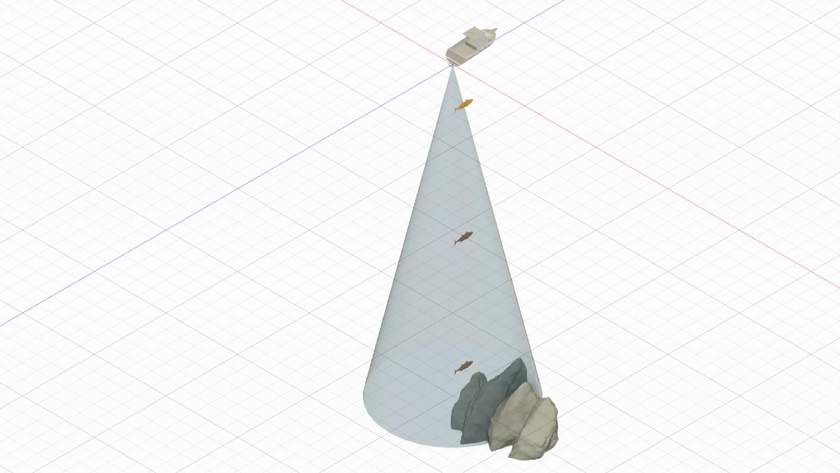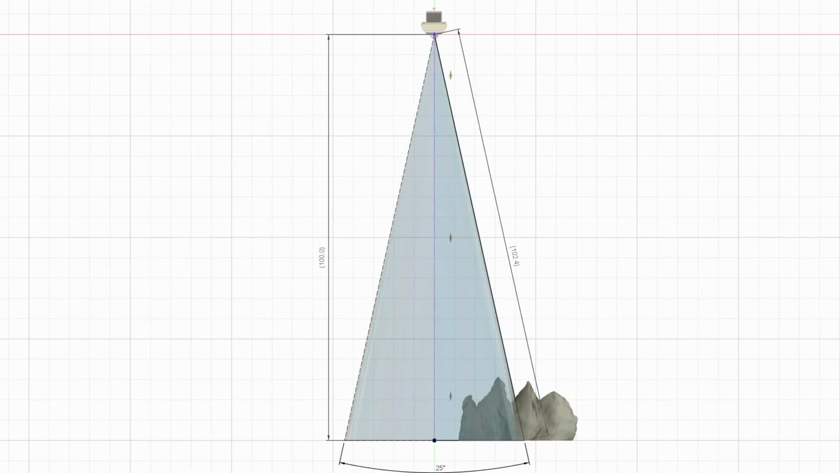The story changes, though, when we look at the 25-degree cone. As you can see in this image, the cone encompasses some of the rock. Looking at it from a different angle, you can see that the edge of the cone meets the highest point of the rock, and the bottom 2 fish are still within the detection area of the cone.